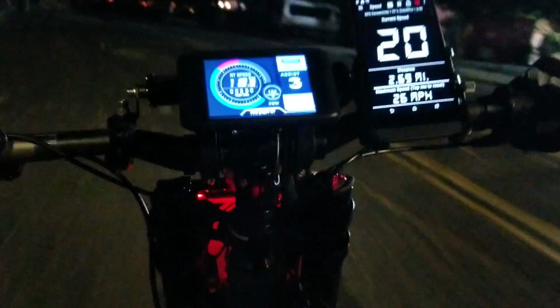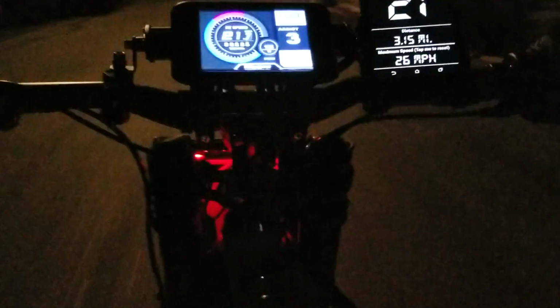Another great thing about this type of e-bike is that because there is so much suspension travel, when you're just riding on regular roads, it feels like you're on a cloud, and no matter what bumps or speed bumps, it doesn't matter, you are going to be feeling very comfortable.